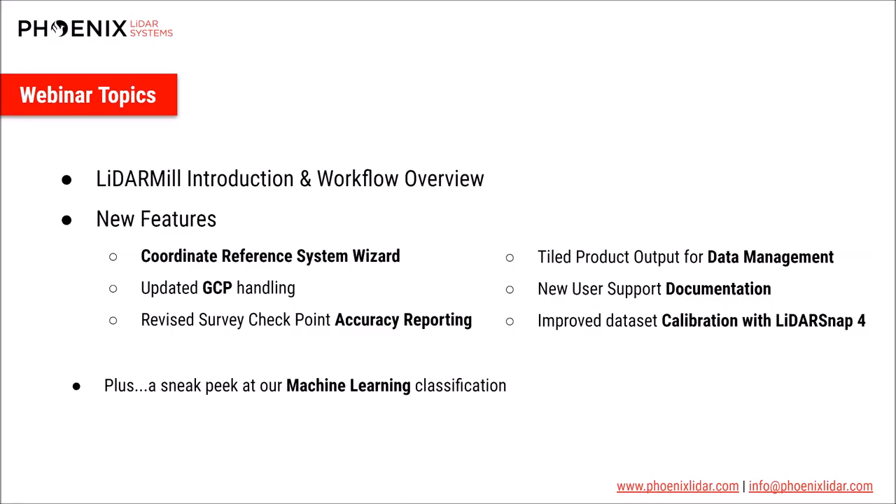After the overview, we will cover the new features that are part of a beginning of the year upgrade release. These features include an overhauled coordinate reference system wizard, new GCP handling and accuracy reporting, tiled data options, improved documentation, and a new framework at the core of our data calibration.